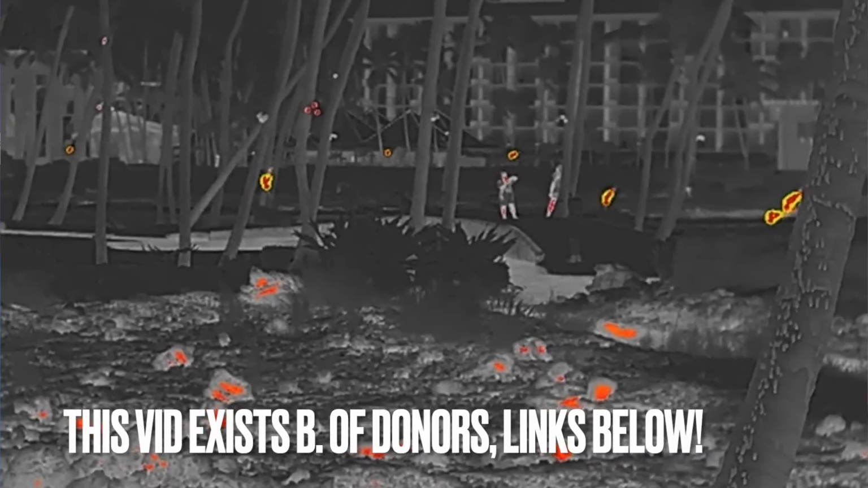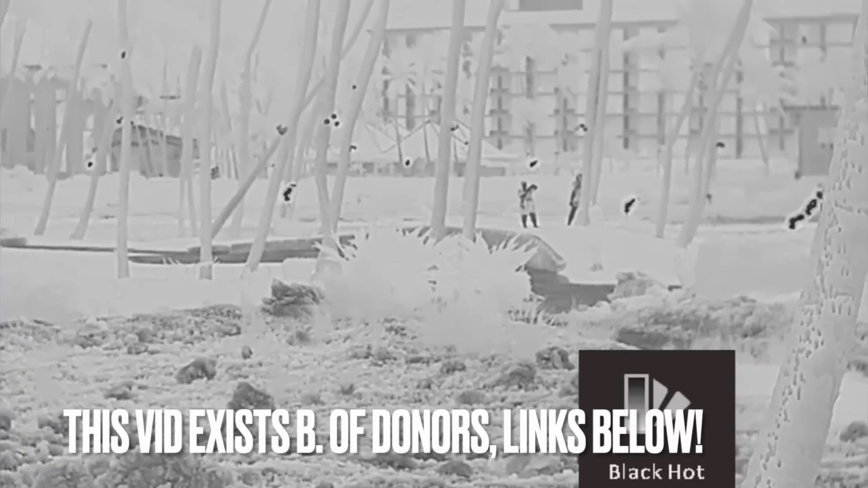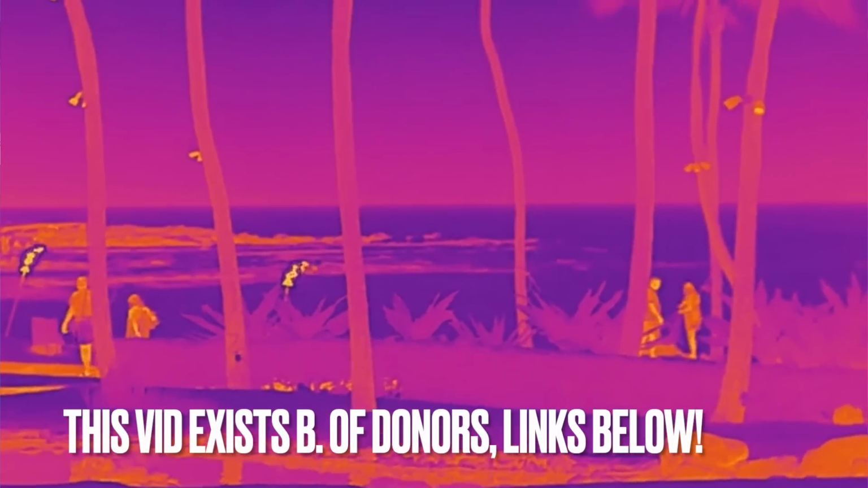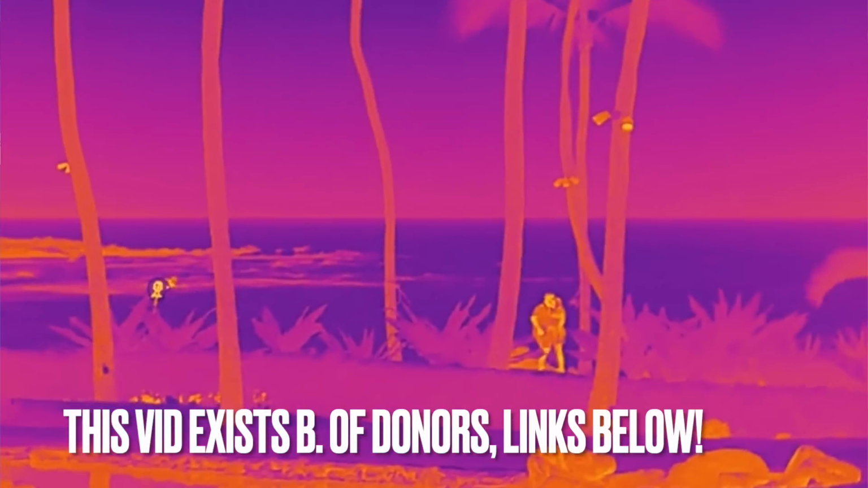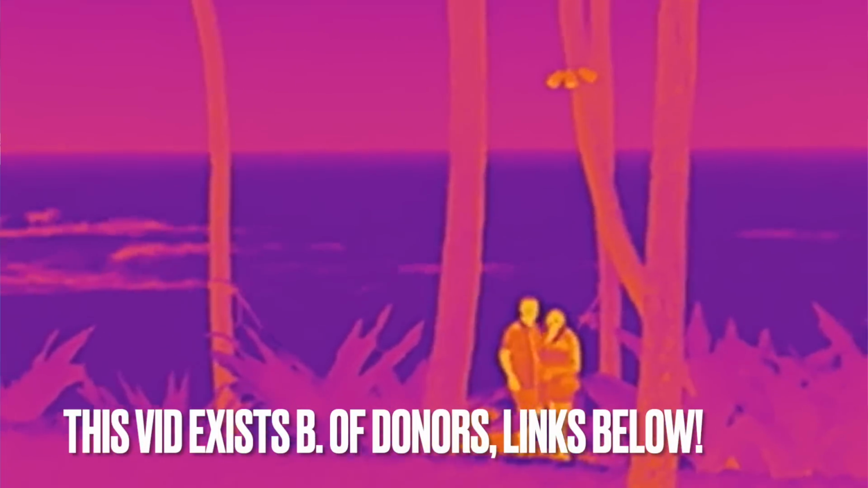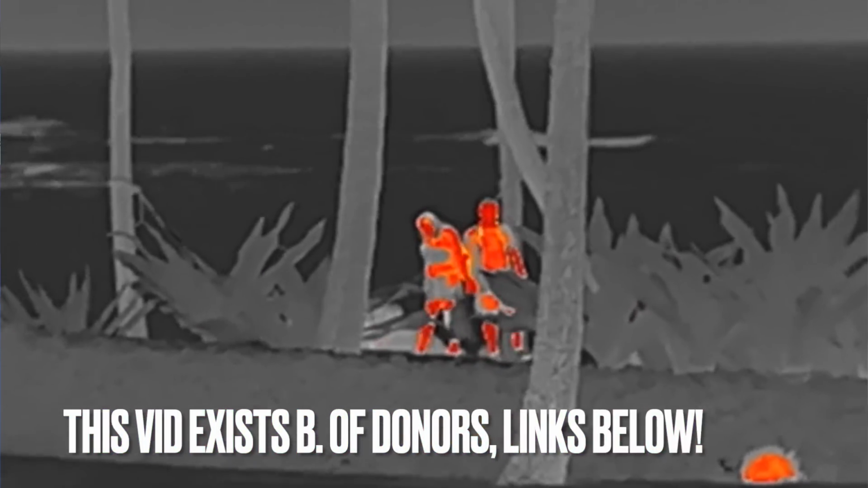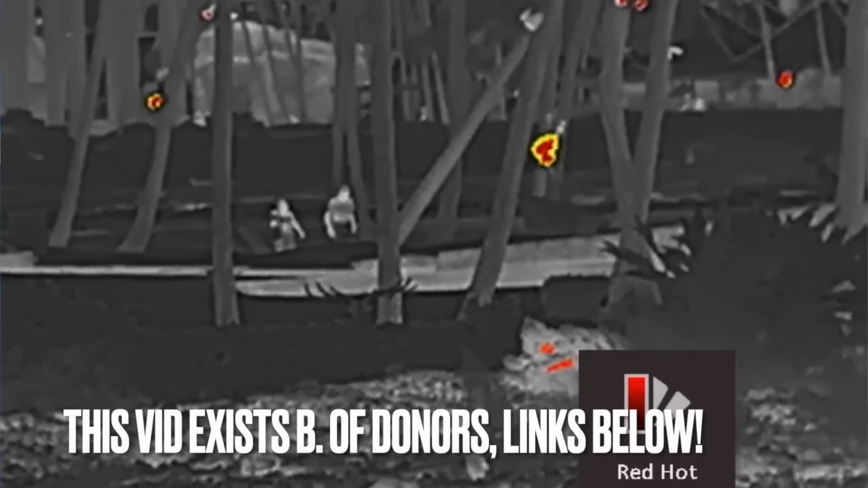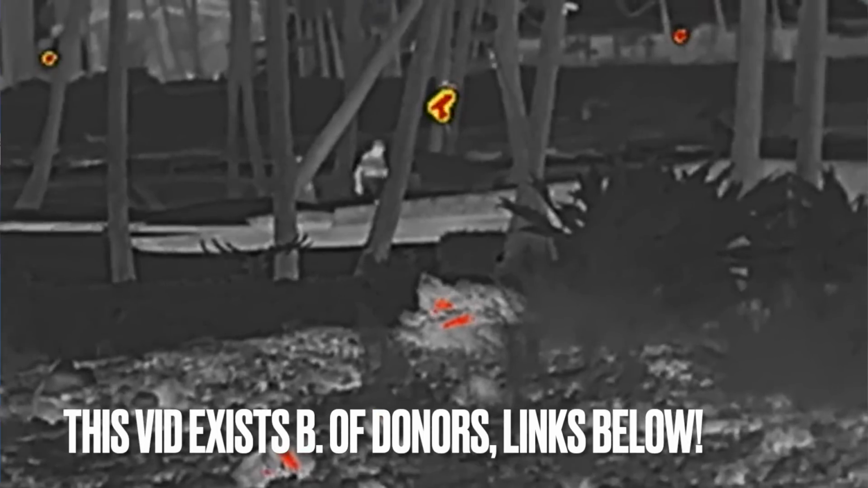Taipan or greater quality. Taipan also being from AGM Global. I reviewed that some months ago. Go watch that review. I stand by it. Amazing value for the money. Think of this one, the Sidewinder, same company, as an upgraded version of the Taipan. More capabilities, better resolution, wider field of view. Basically the same in form factor and how it works, but more capabilities.